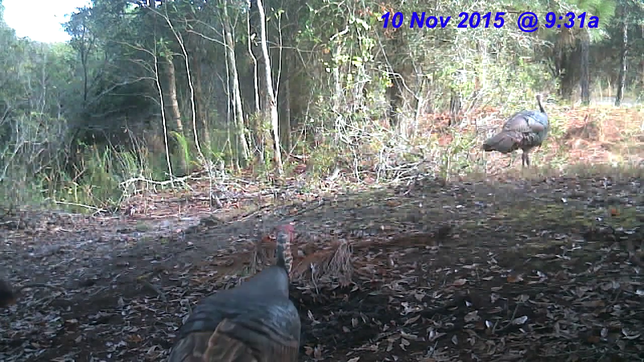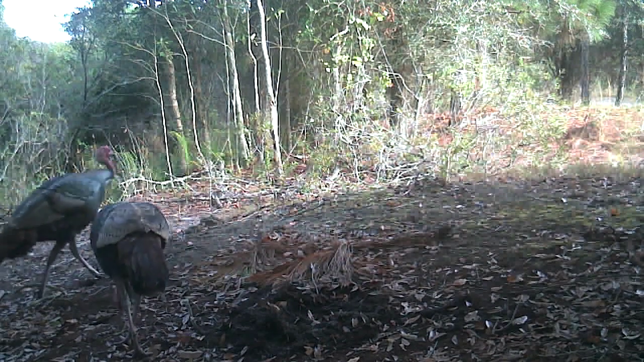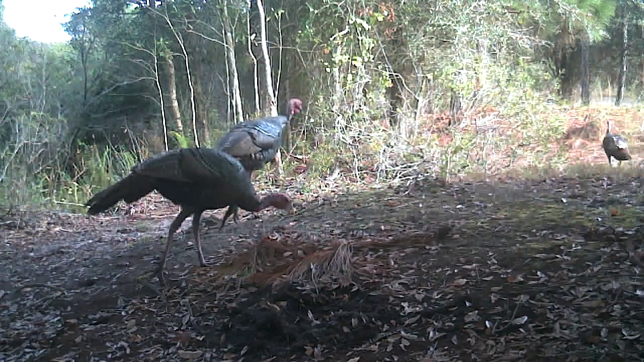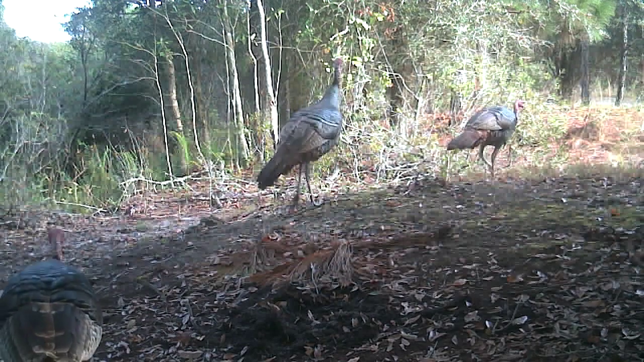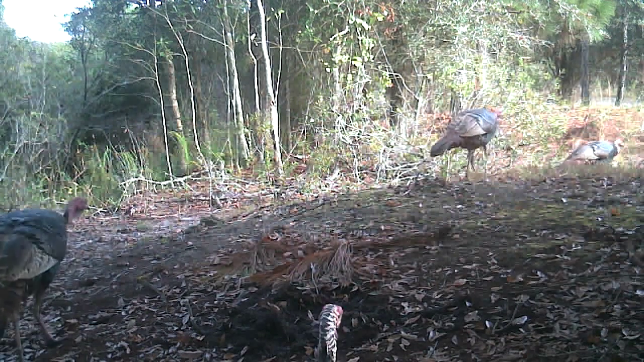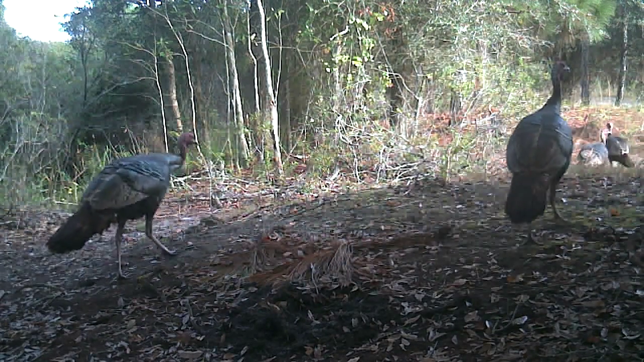Now here we got a bunch of Jake turkeys. These are real young males. I couldn't tell you the age, but like that one with that beard, probably 4.5 inch beard. He could legally take them. A lot of people let them grow older, let the beards get longer.